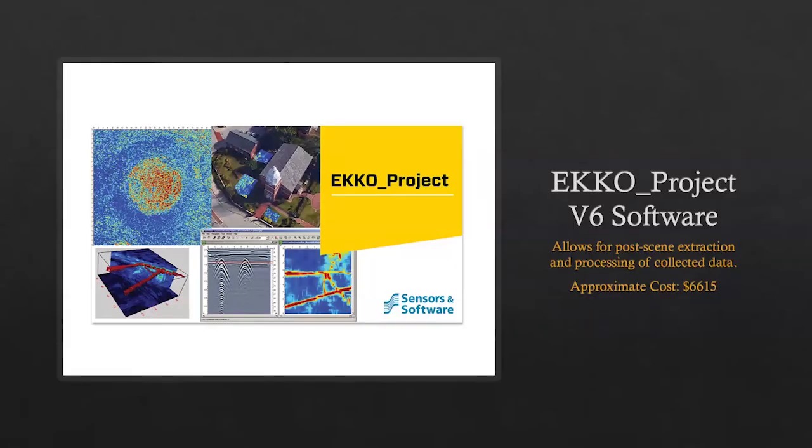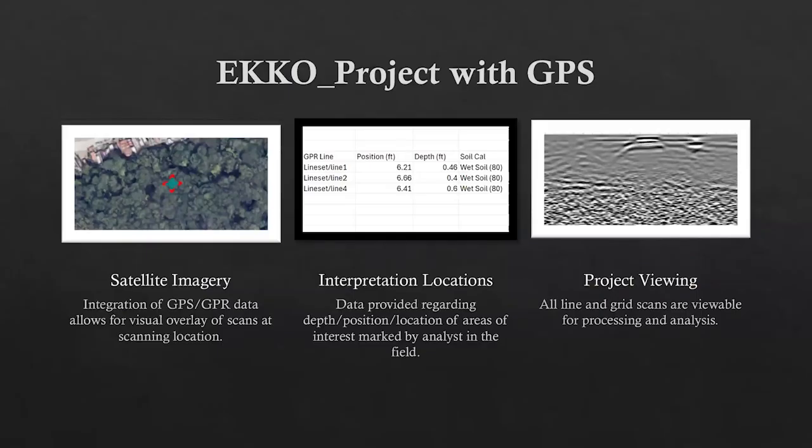Additionally, if you want to process data in post, you can use the Echo Project software. This is the software compatible with the LMX 200. We specifically used version 6, and this allows for post-scene extraction and processing of collected data. So what are you going to get from that? Echo Project combined with our external GPS will give you three primary outputs. You'll have satellite imagery. You can integrate your GPS and GPR data to allow the visual overlay of your scans at the exact location that they were scanned.